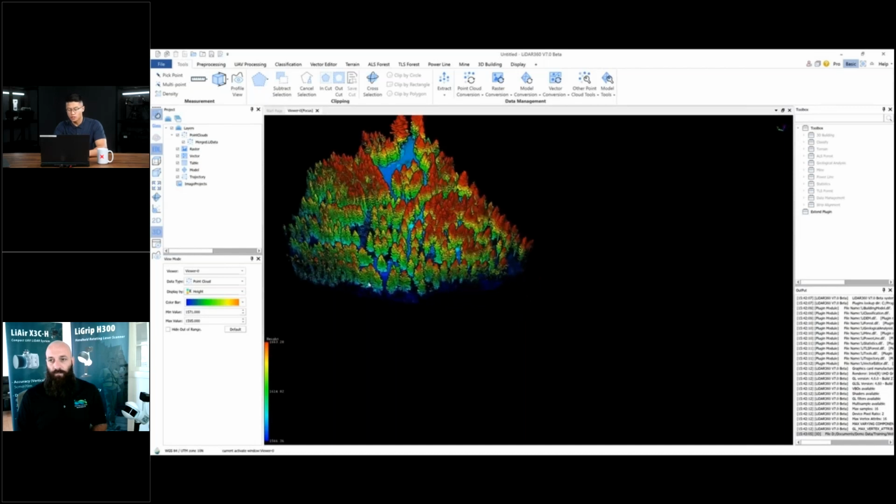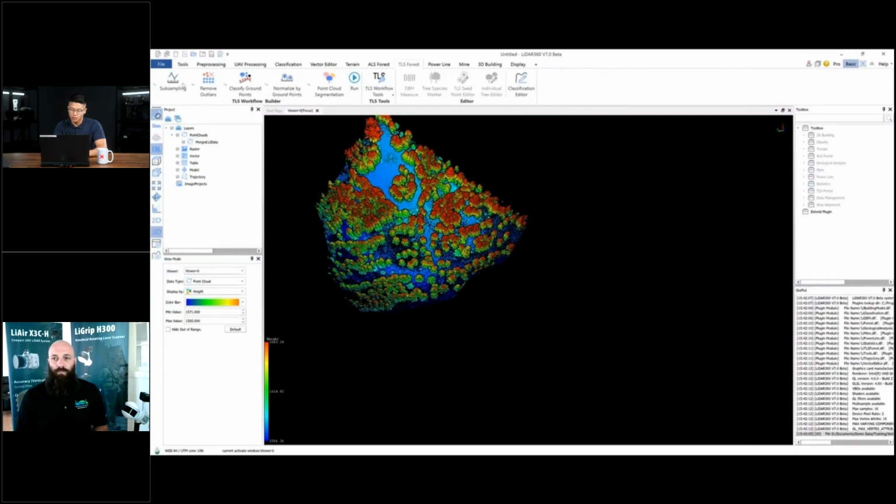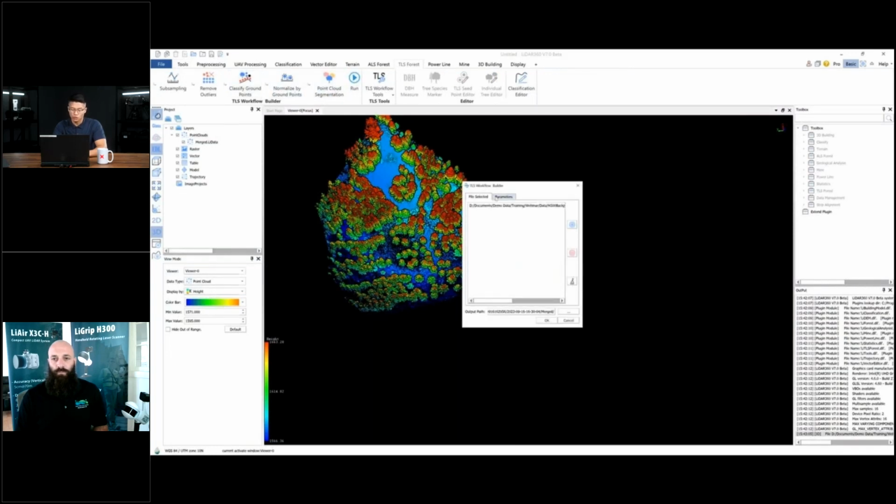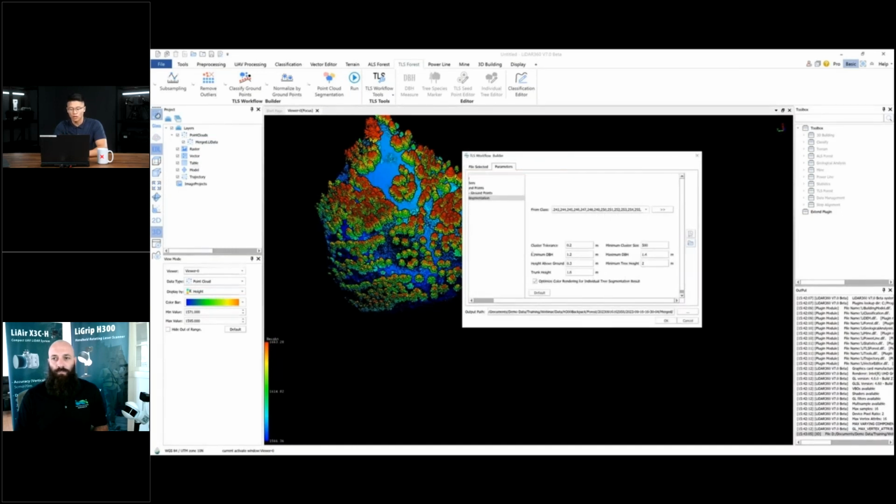So LiDAR 360 allows for different types of profiles. So you have Pro and Basic. Pro essentially allows you to be a little bit more granular with your steps. So if you want to ensure that each step along the way is accurate and precise, you can do that in Pro, whereas Basic is more or less like a one-click solution to process your data.